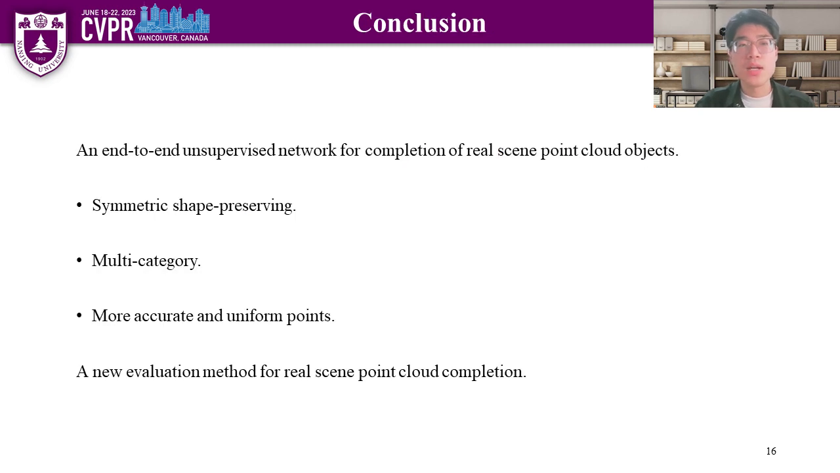In conclusion, our proposed unsupervised network for real-sense point cloud completion offers several key advantages. It effectively preserves the symmetric shape of objects and exhibits applicability to multi-category data. Furthermore, the completion results generated by our method are more accurate and uniform. Additionally, we introduce a novel evaluation method specifically designed for real-sense point cloud completion.